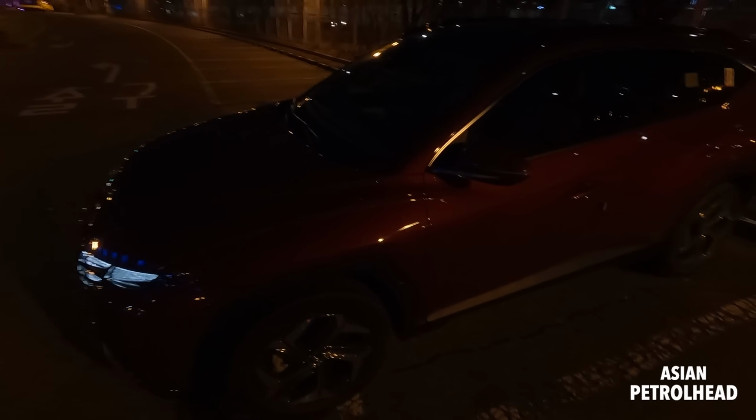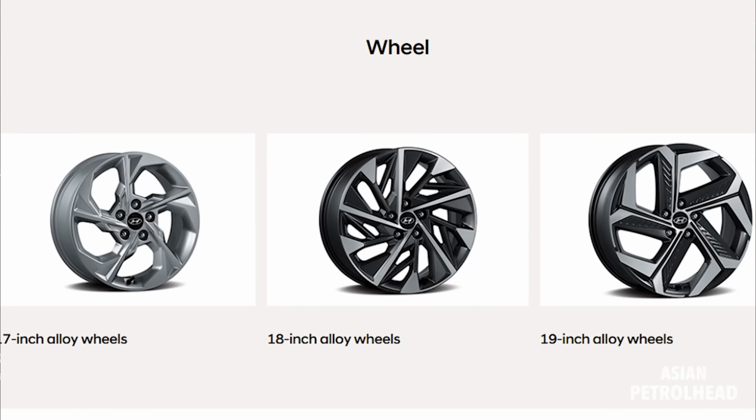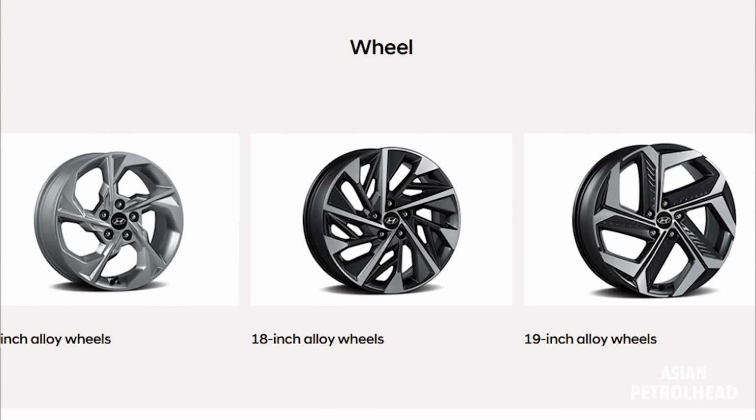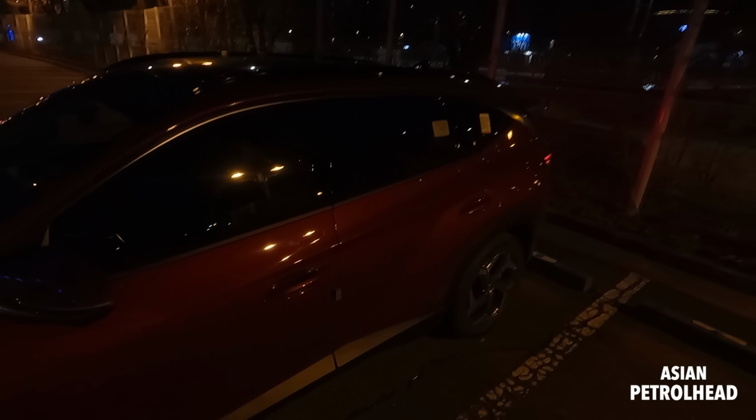And our tester is wearing 19-inch rims. You can also choose between 17, 18 or 19, and our tester came with 19-inch rims. It's wearing 235/55 R19 on front and back.